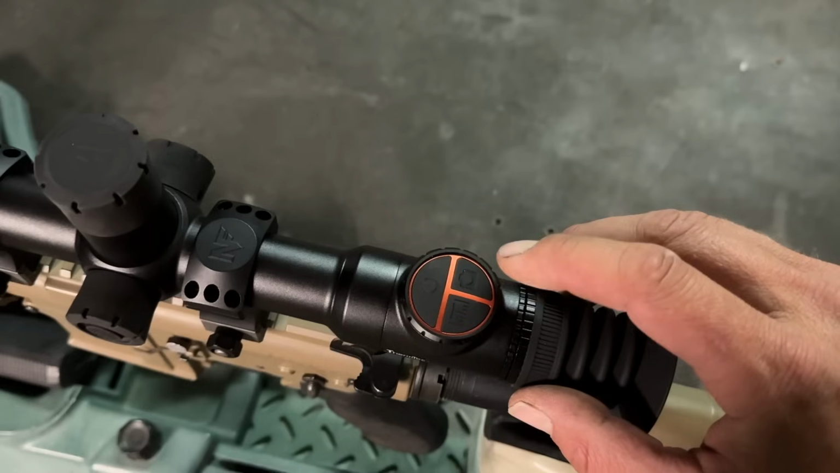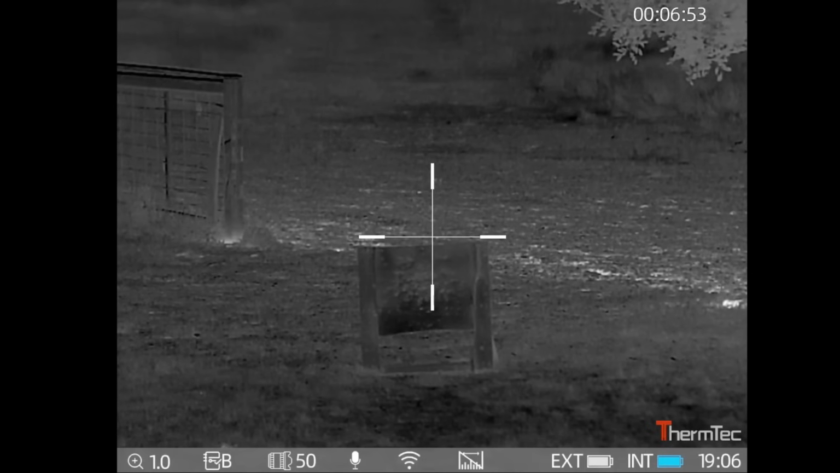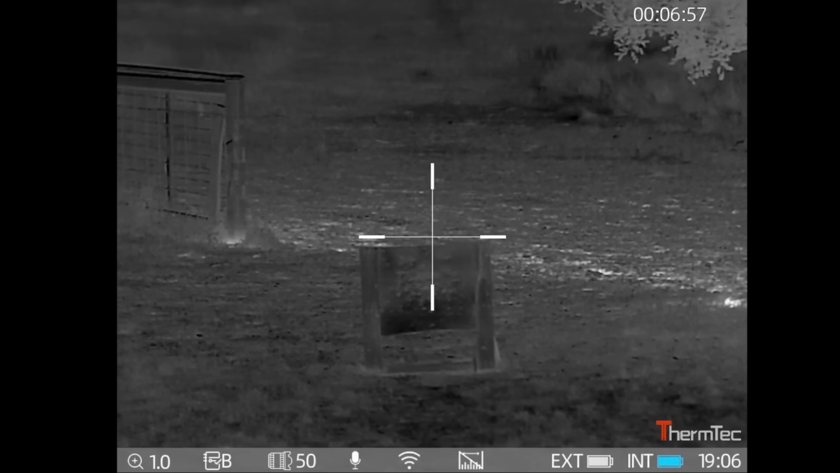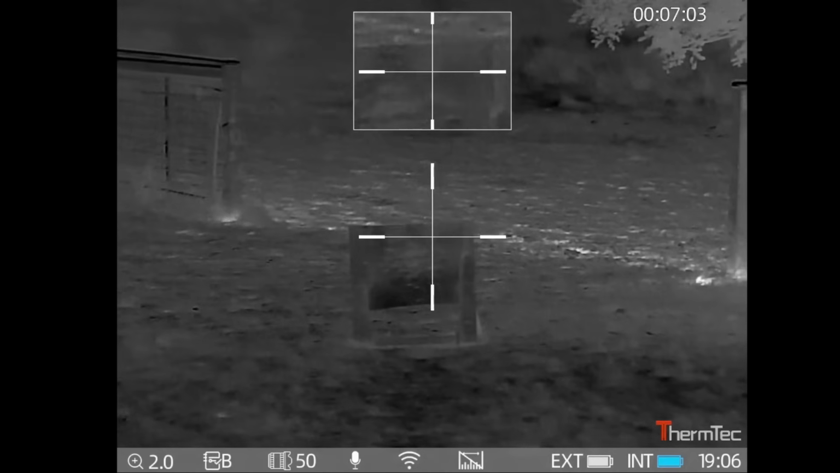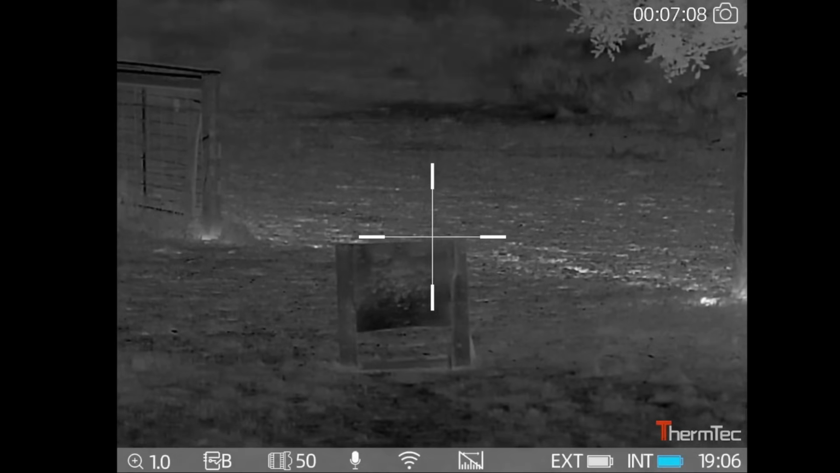If you go to the record button, if you single press it takes a picture, long press records. I won't do them now because that's recording at the top. But if you double click that record button, it turns on your picture in picture. Double click again to turn it off.